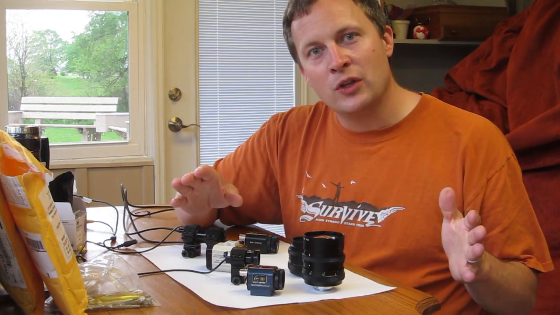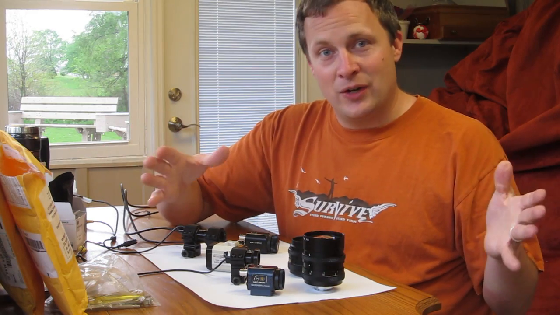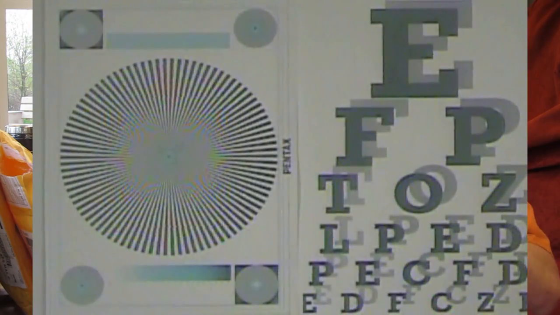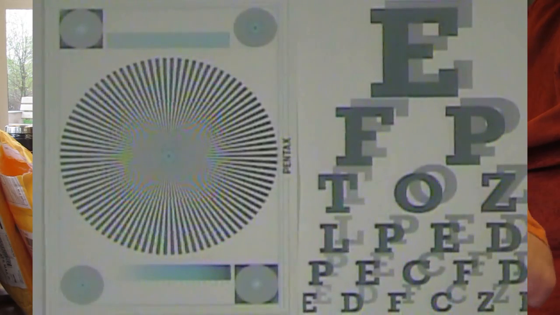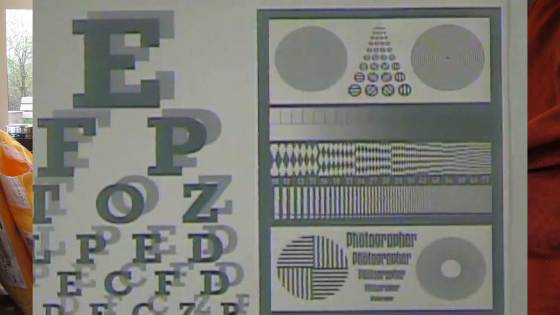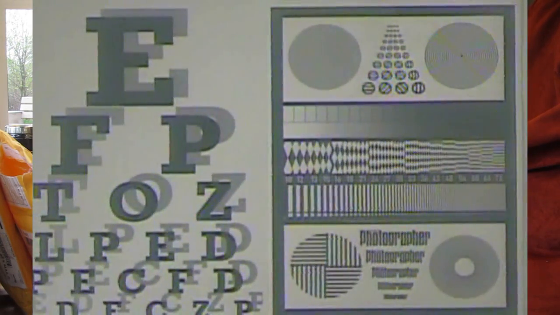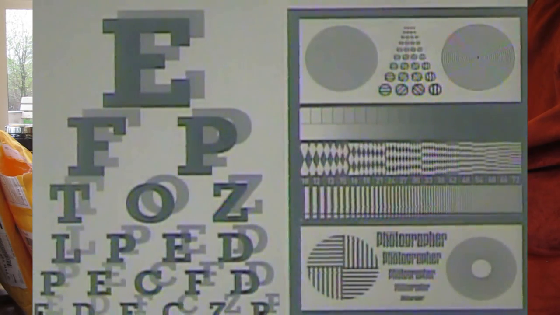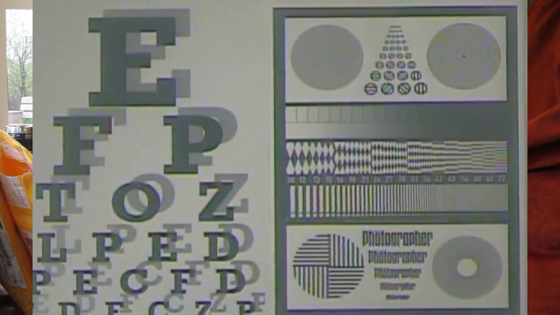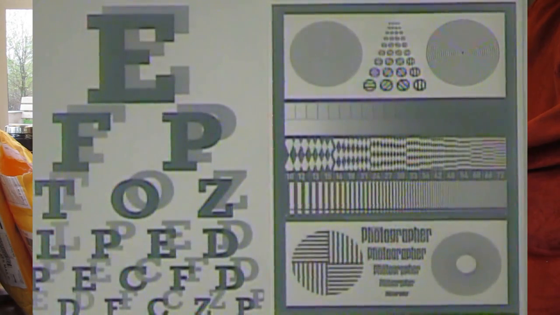For starters, we used a chart like you're going to be seeing here on the screen. I did an indoor lab test. I focused on the fuzzy circle here and came over, made sure that we could see the lettering. And at the top part of the screen, you can see the circles that get bigger and bigger with the lines in them. As long as the circles were clear and I could see the lines in the bottom circle on the viewing monitor that I was using, that was my baseline.